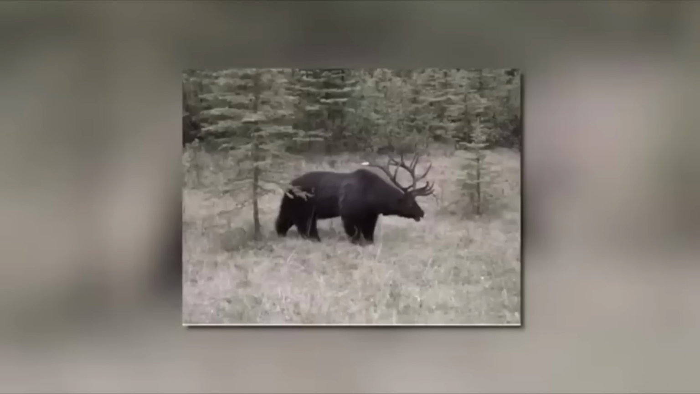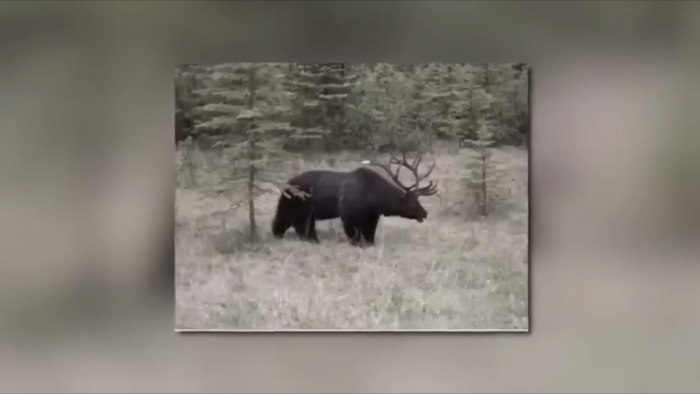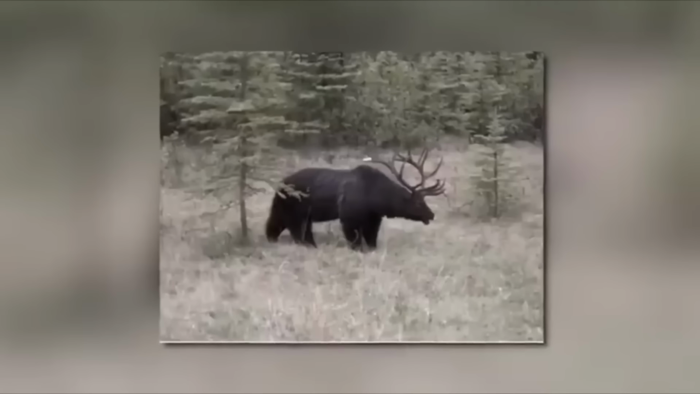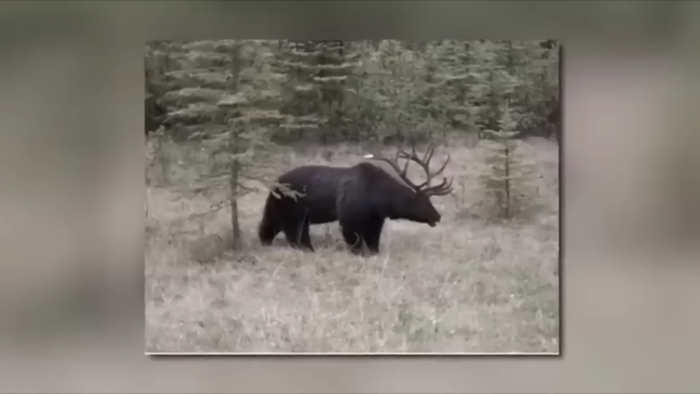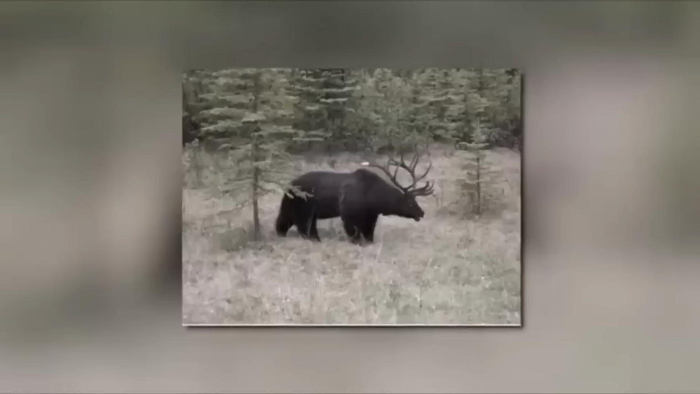The animal in the photograph is clearly a bear, but it has a set of large antlers, similar to those of an elk, growing from its head. The antlers appear to be fully grown and well formed, which has led some experts to believe that the animal is not a genetic mutation or a hoax, but an actual hybrid of a bear and an elk.